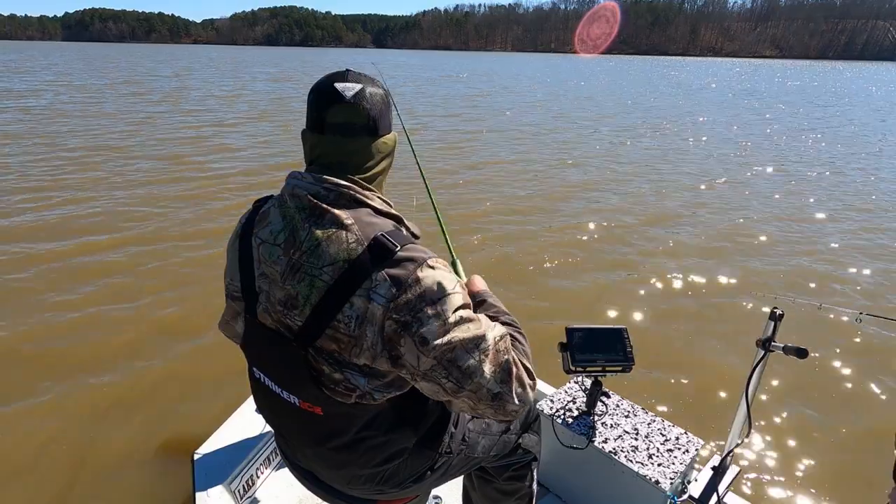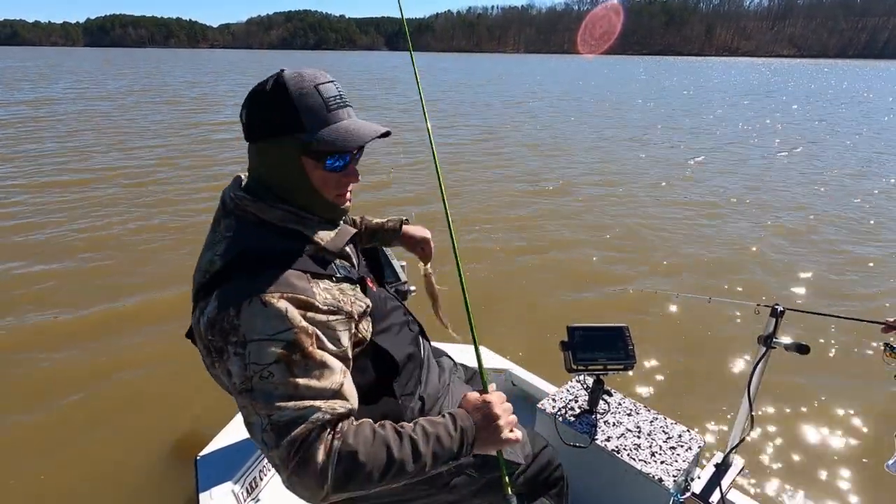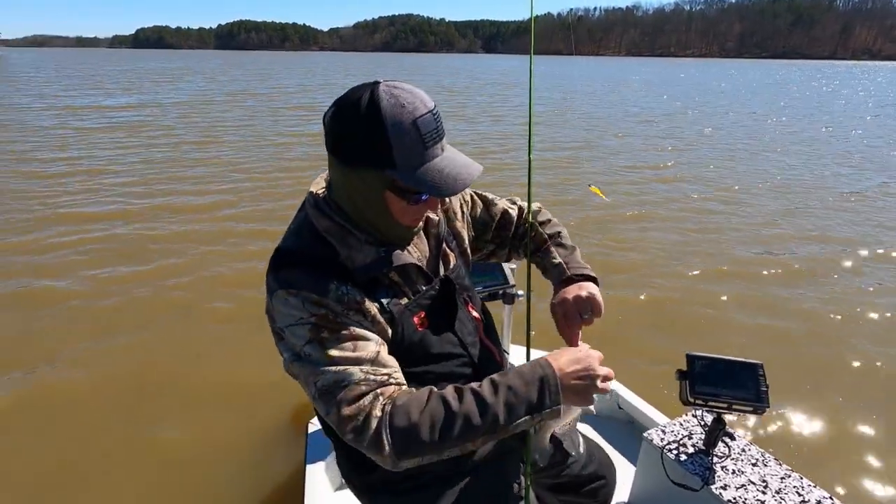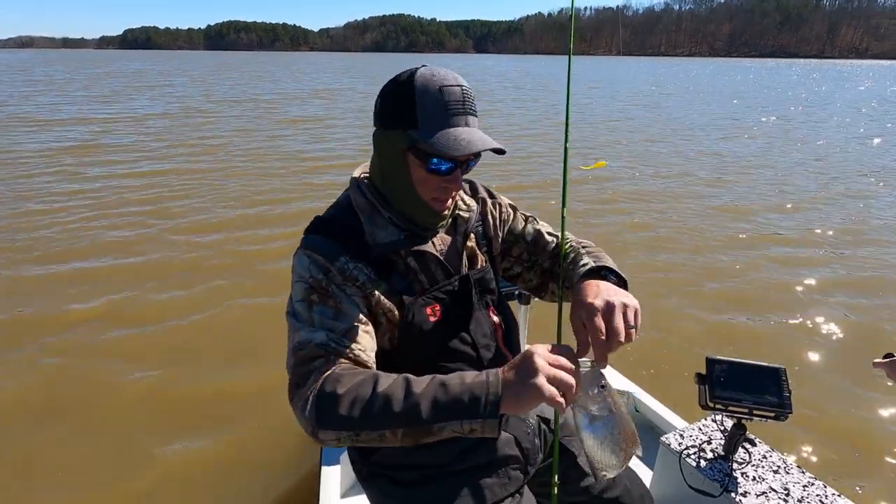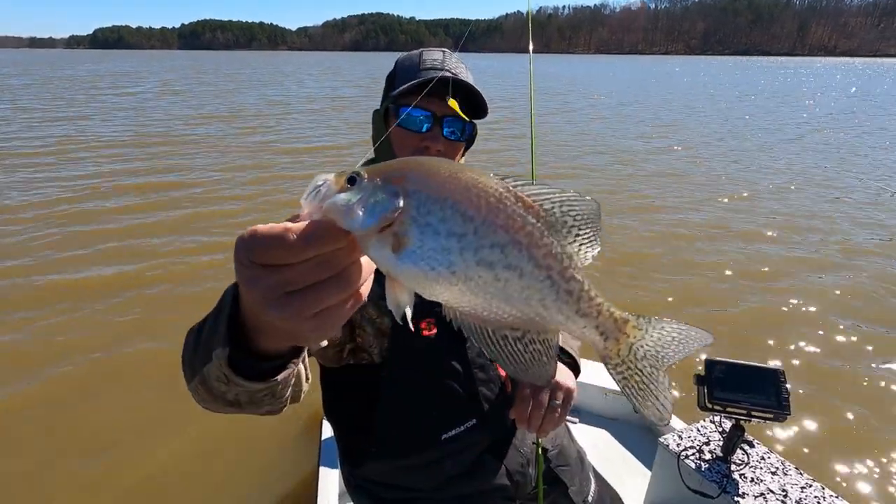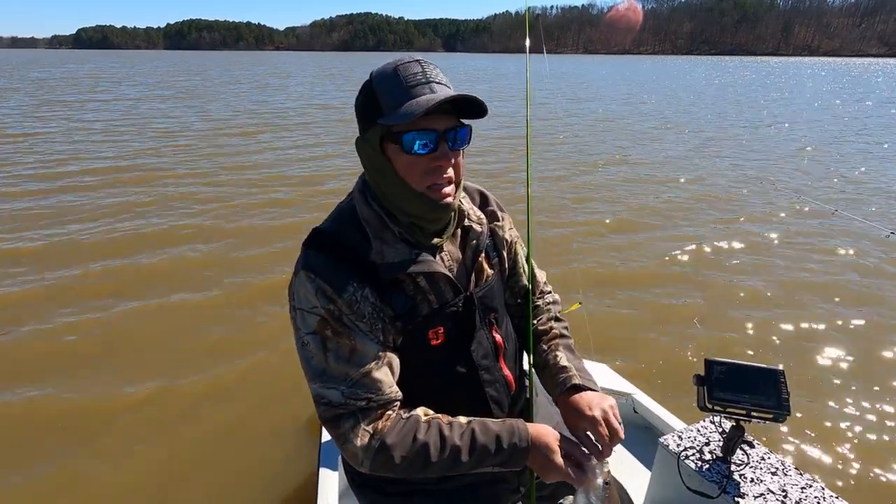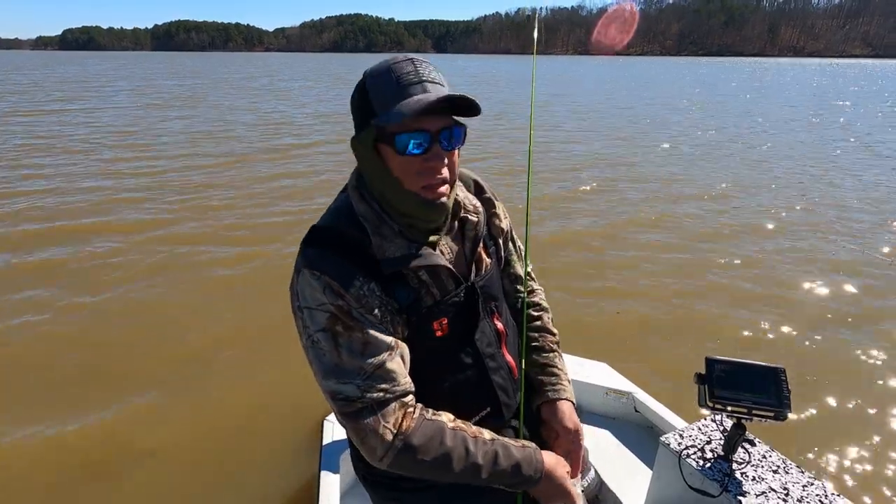All right, the biggest in the world. Bam. Boom. He's a decent one, about 11 inches long. Look, I had to throw this fish 3 times before he turned. They're being very lethargic today, but that's a decent sized crappie. Had to get it right on his head, y'all, before he'd bite it.